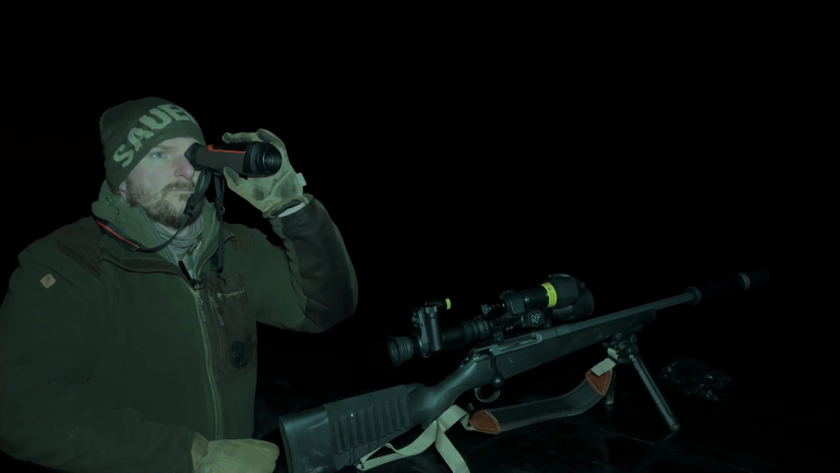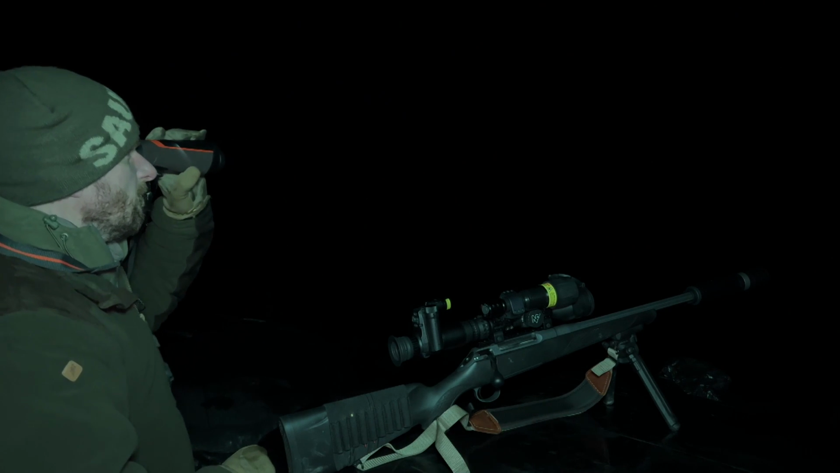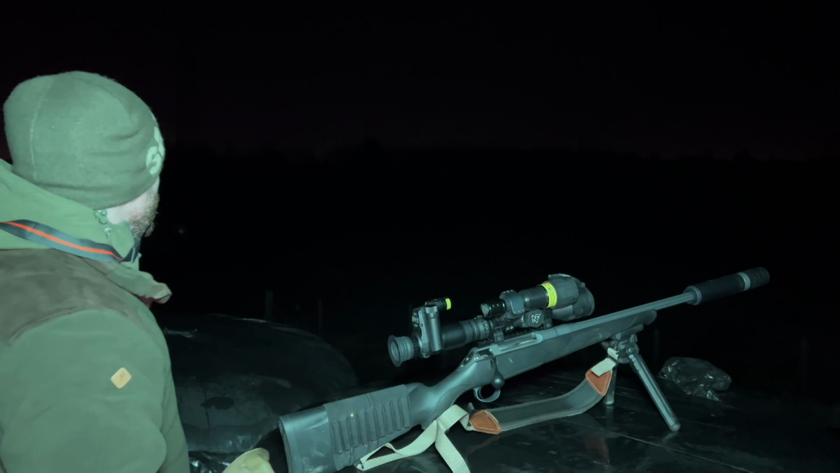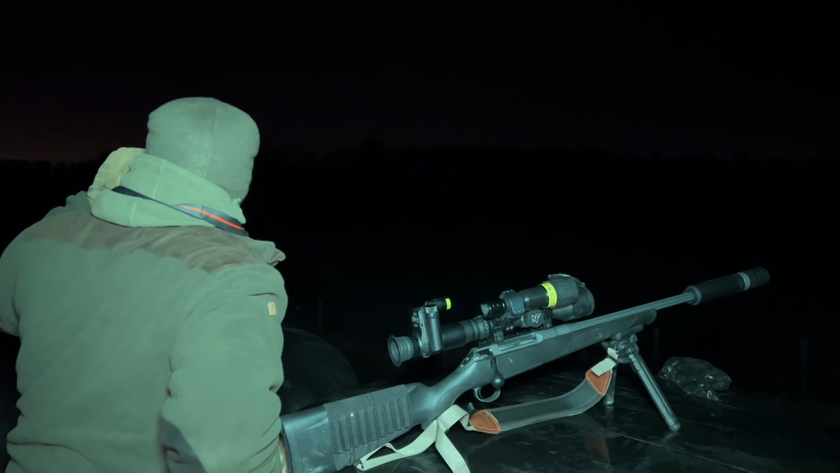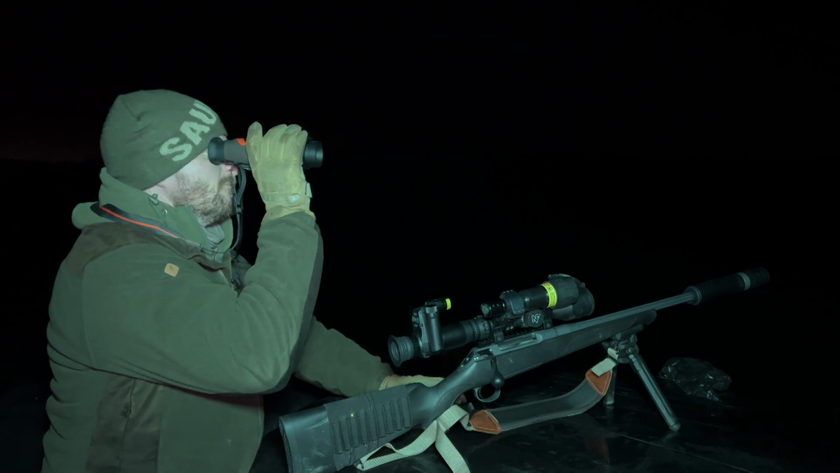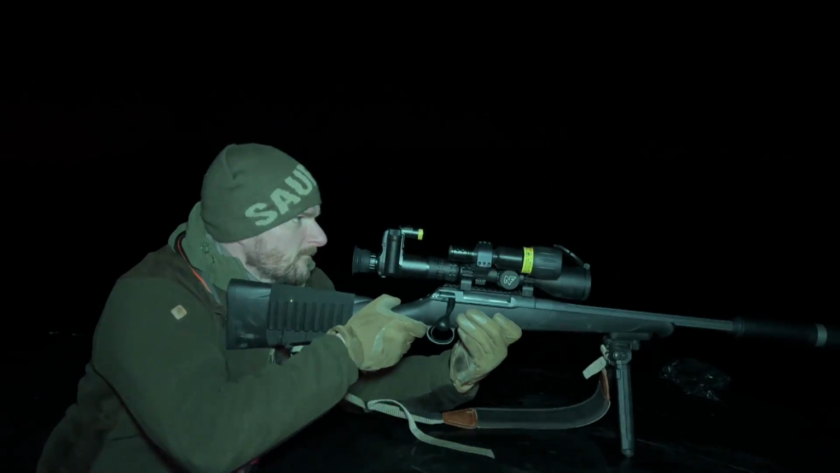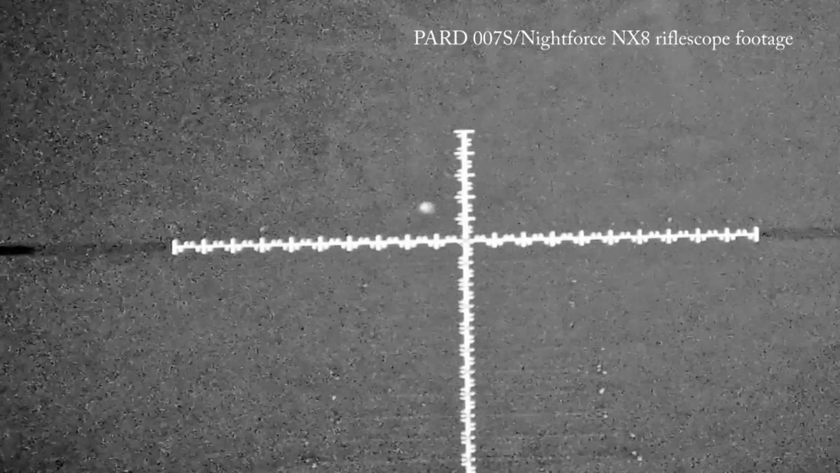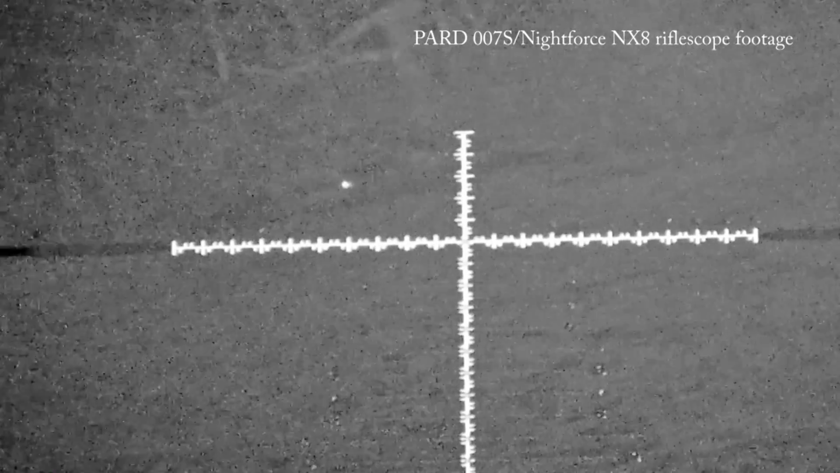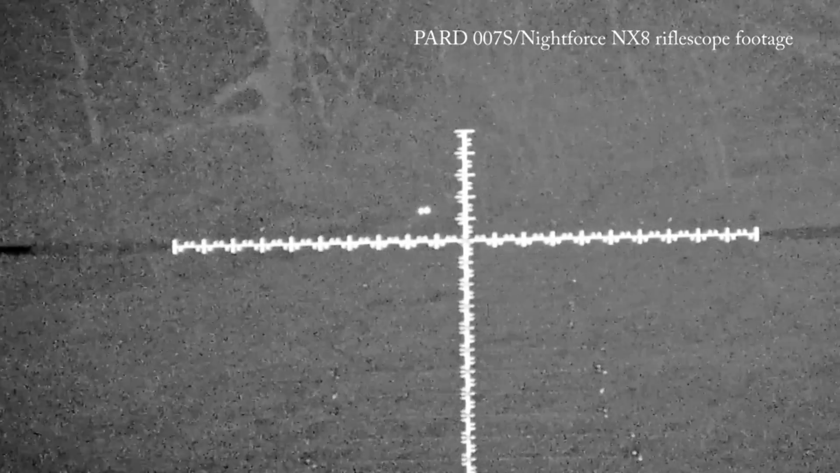The 25mm diameter f1.0 lens seems to give great depth of field without requiring constant refocusing, and makes scanning of fields far easier. Field of view spans 26 metres at 100 metres distance. I was easily able to initially detect foxes well over 500 metres away, even in broken cover.